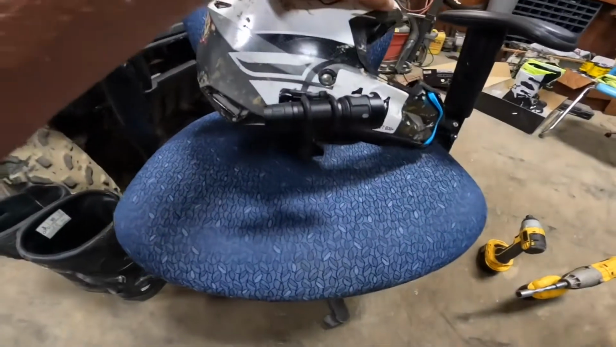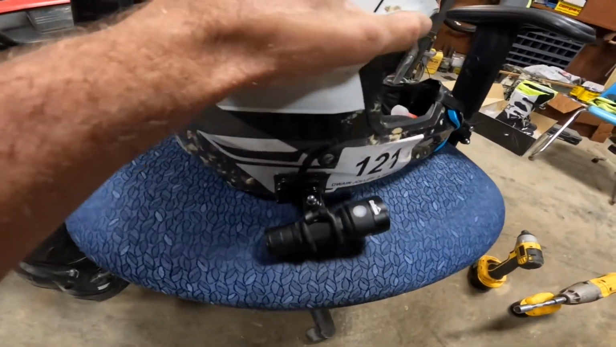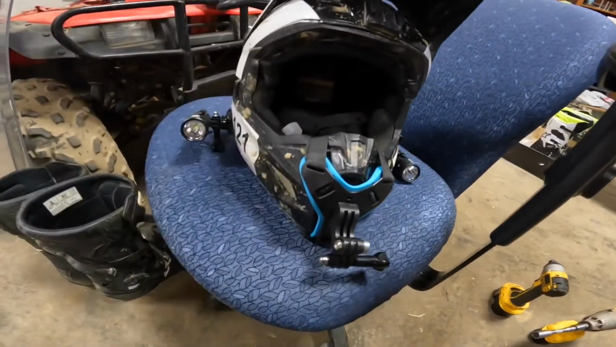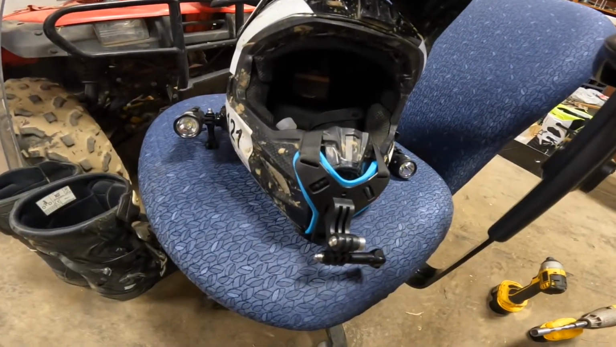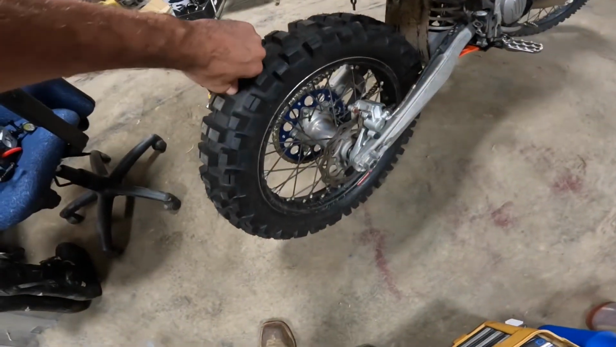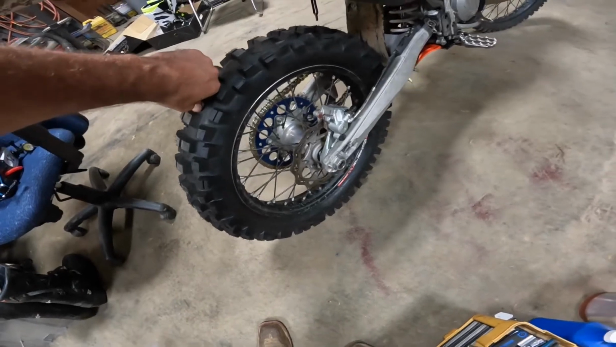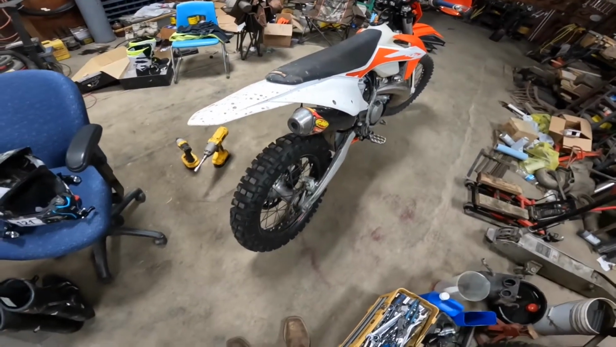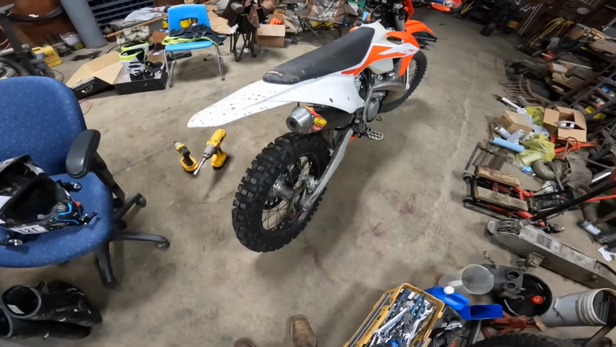Also got my Oxbow Mavericks on, mounted. You'll see how I get along with those. Other than that, fresh brake pads, new tire, just freshening everything up. Gonna get suited up and go out here and do a little night riding.